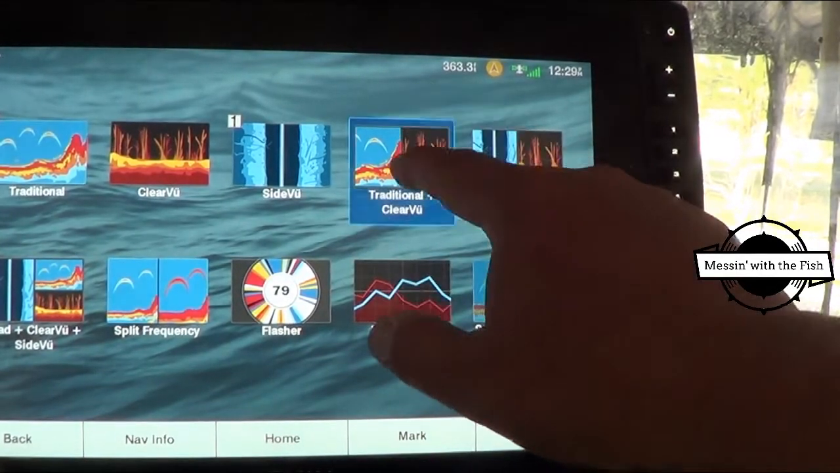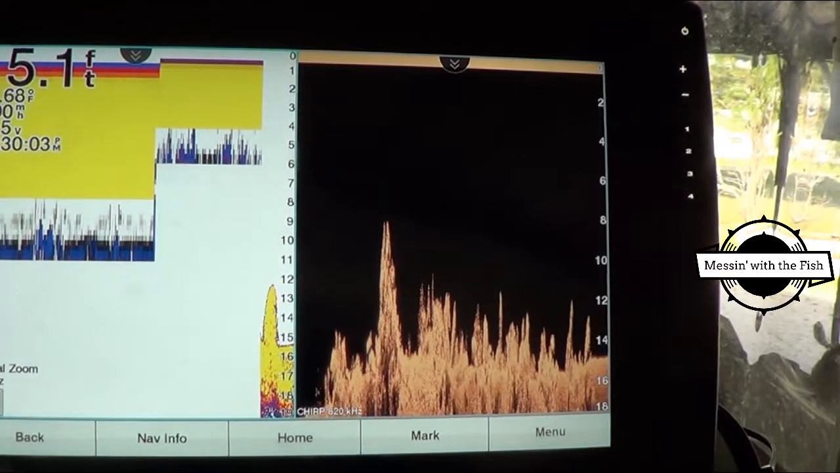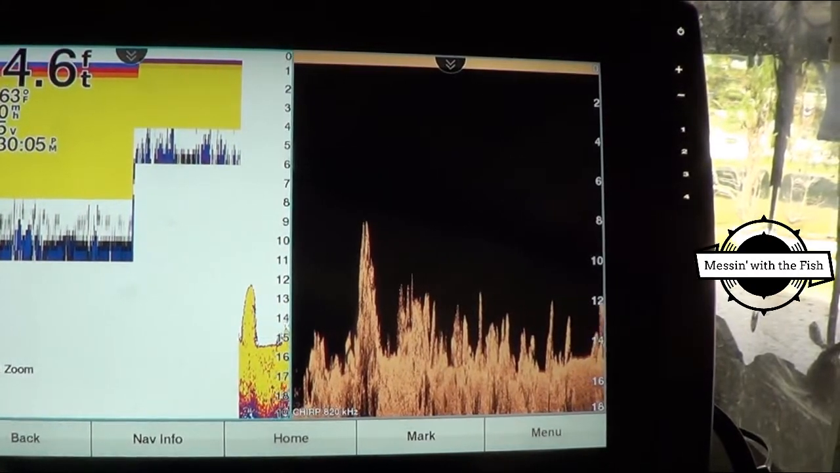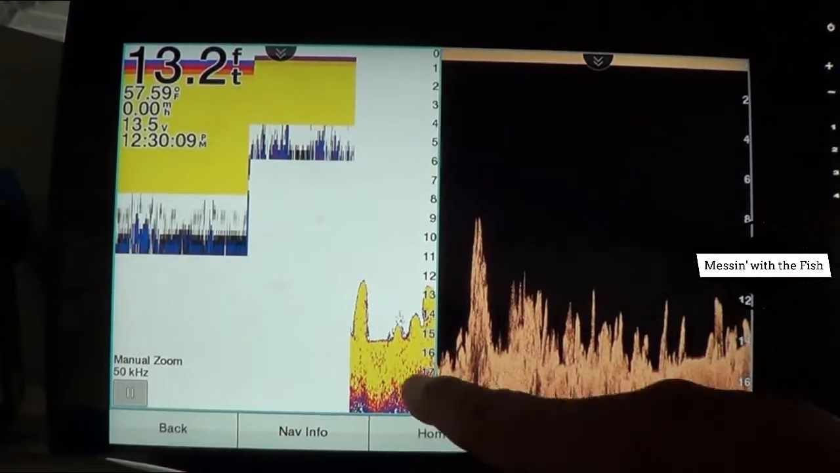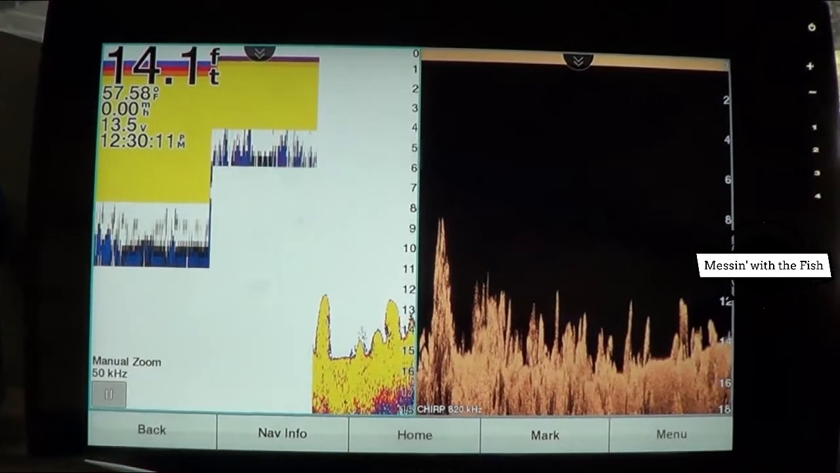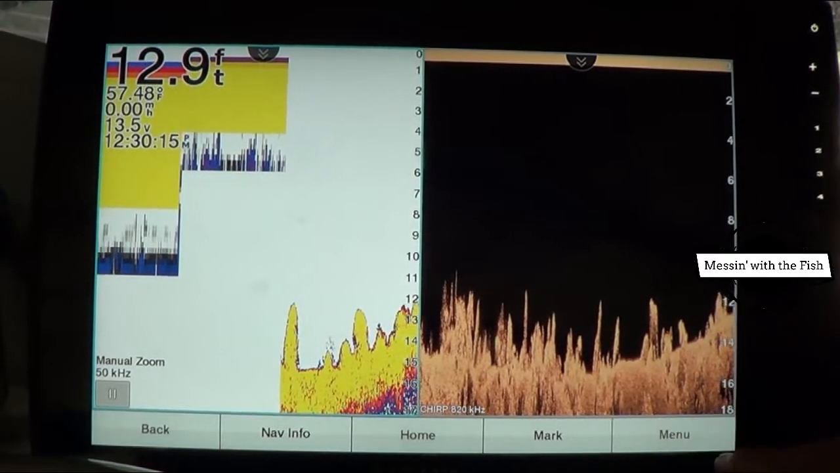And of course, you can do the side by side. That's your traditional and your clear view. Clear view on the right and the traditional on the left there. You know, it's got a very slow chart speed on the simulator. I wish it was a little faster, but probably could change that.